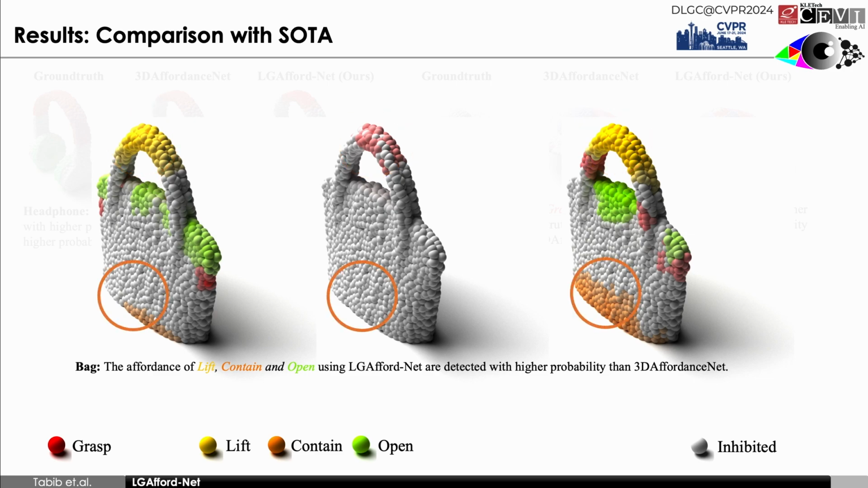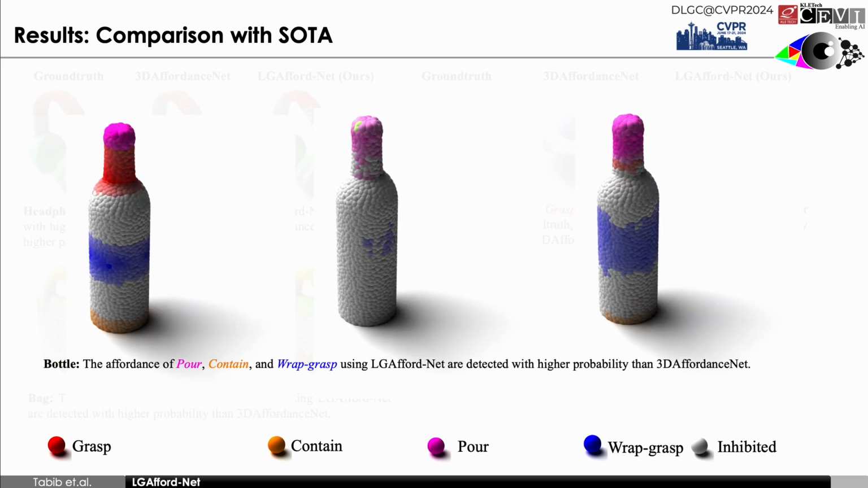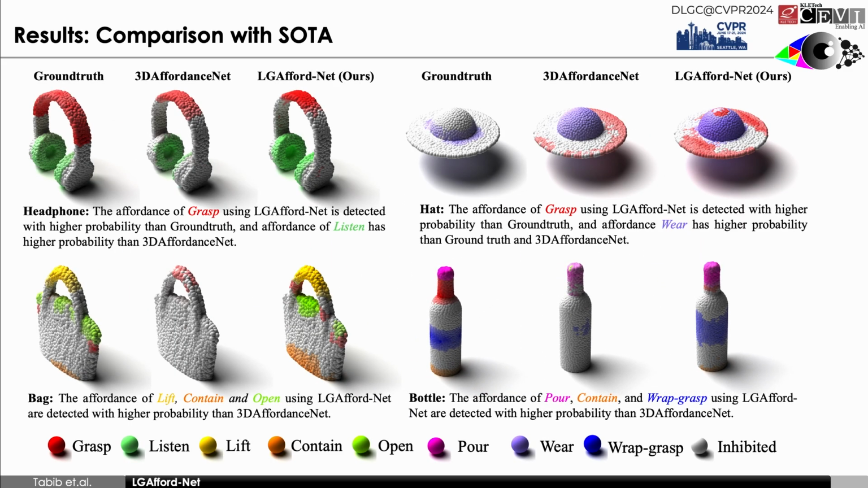Additionally, the contain part is well detected by LGAffordNet, which is absent in the ground truth. On bottle, the wrap grasp part is detected by LGAffordNet but is missing in the state-of-the-art method, along with the pour region, which has a higher probability. Overall, visual results are compared with SOTA and the ground truth.